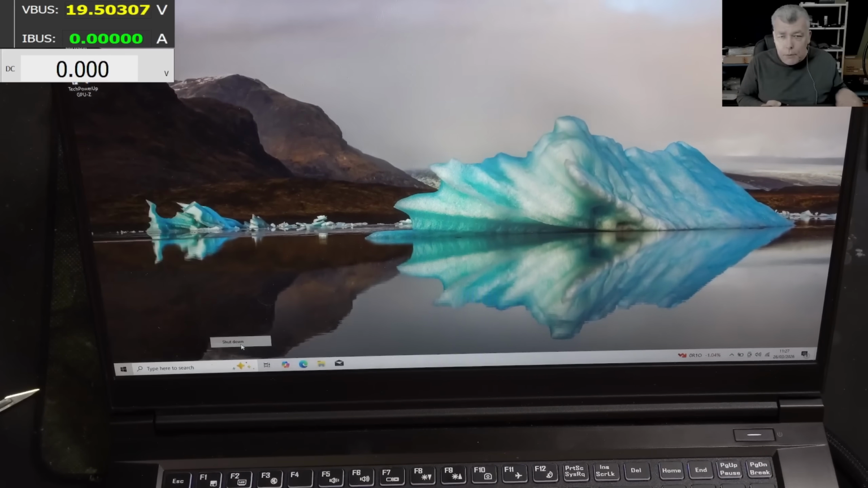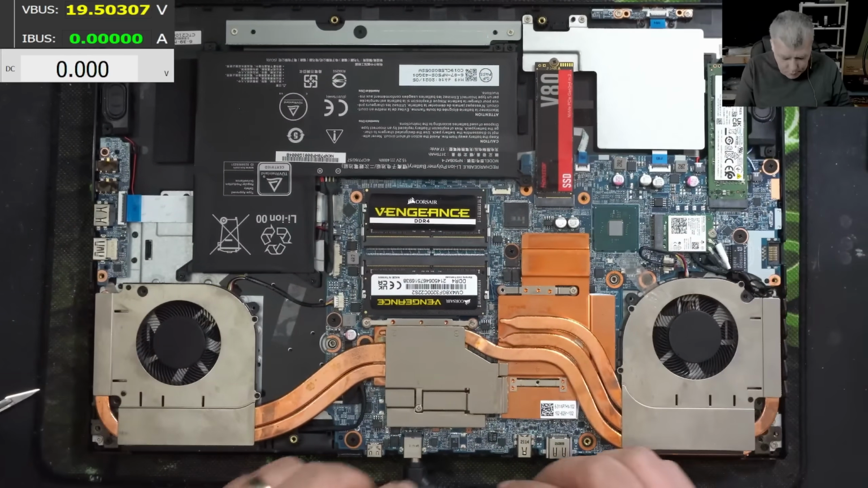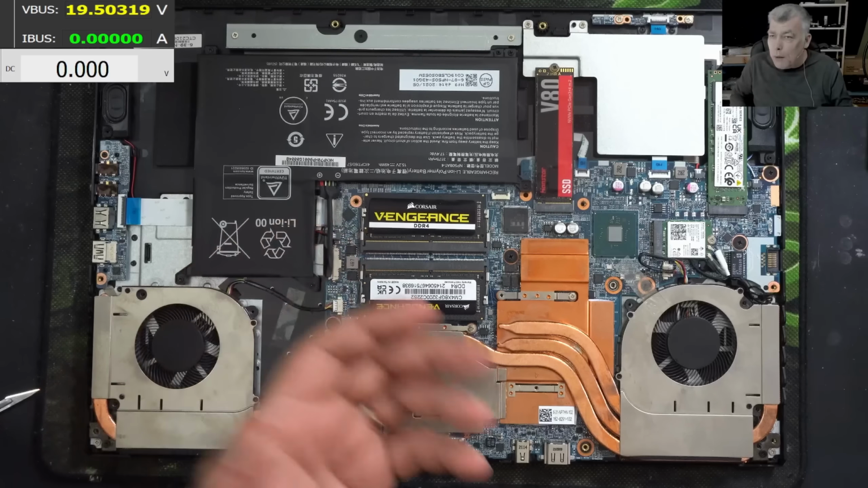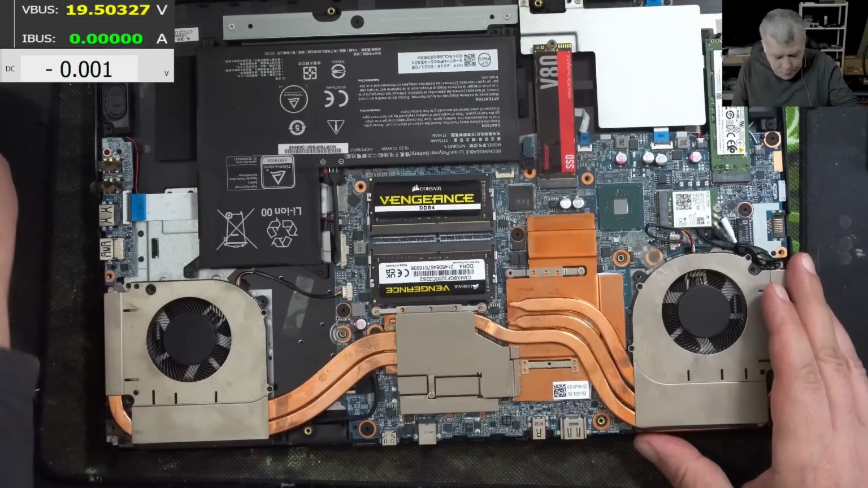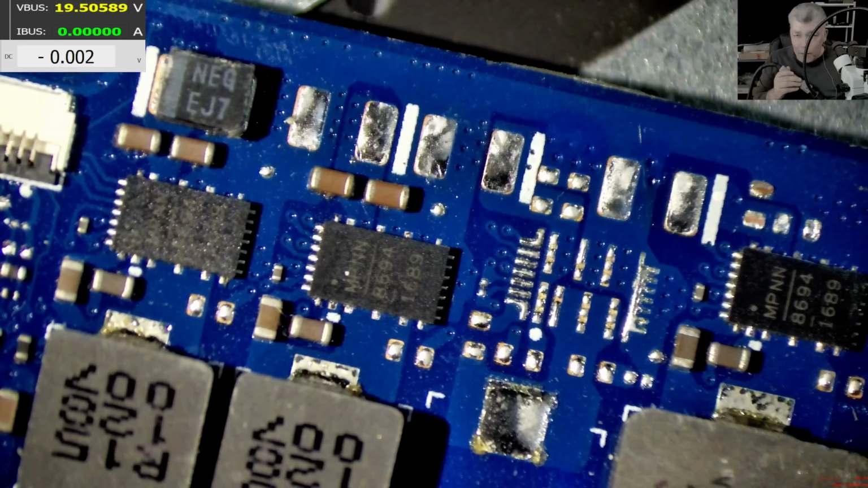Let me shut down the laptop. The only reason why they are using that many power supplies is because they want to keep the temperature low on the drivers. Okay, now let's replace that chip. Let me disconnect the battery. Found one. Actually found more than one.